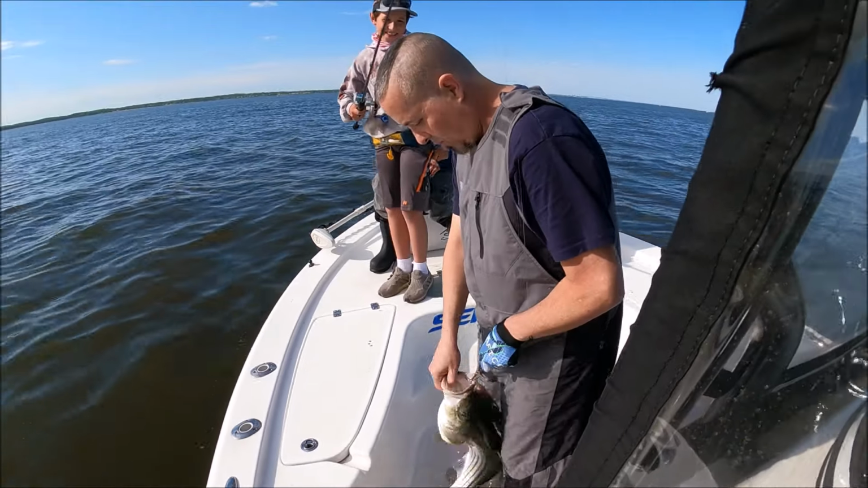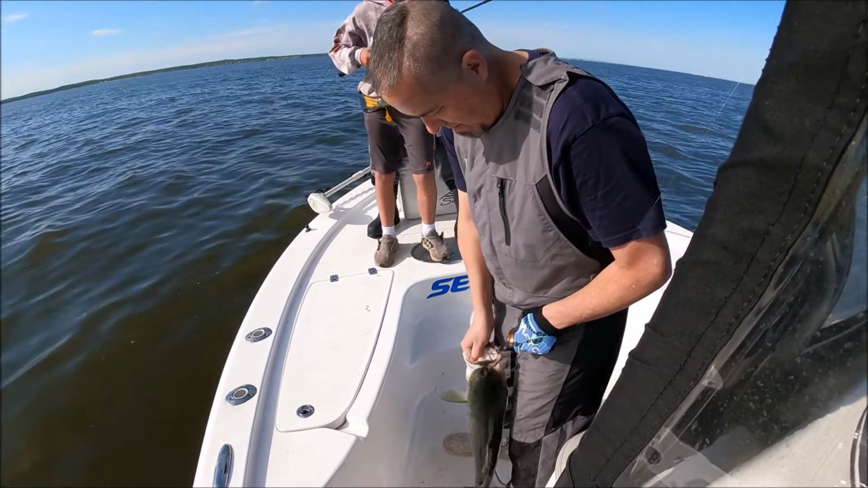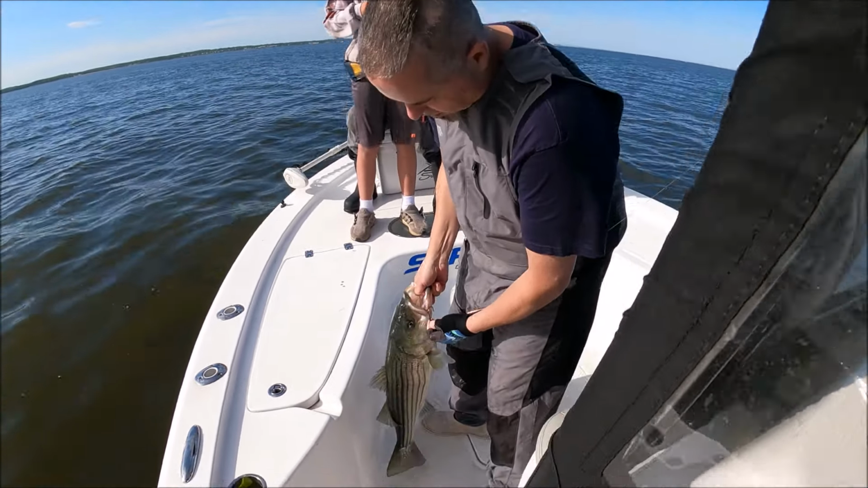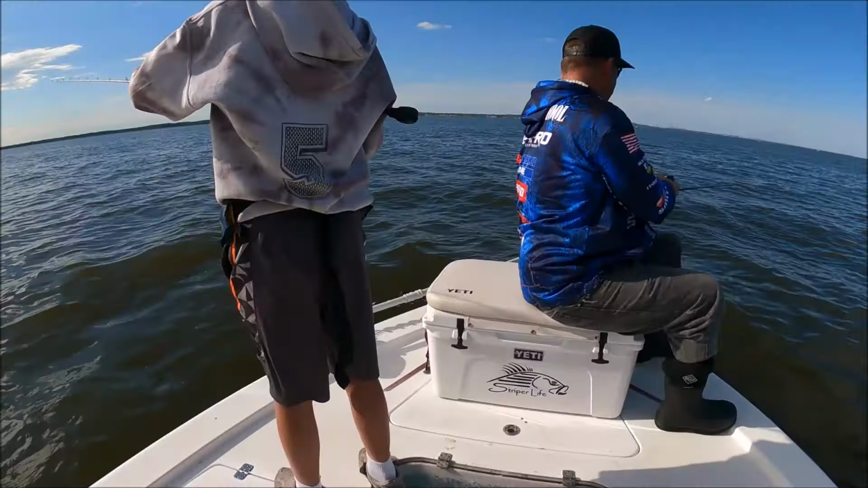Good job. Team Wolf Copper too. Jigging it all by himself. See, one hook usually gets him. Good job, buddy. All right, Jerry.